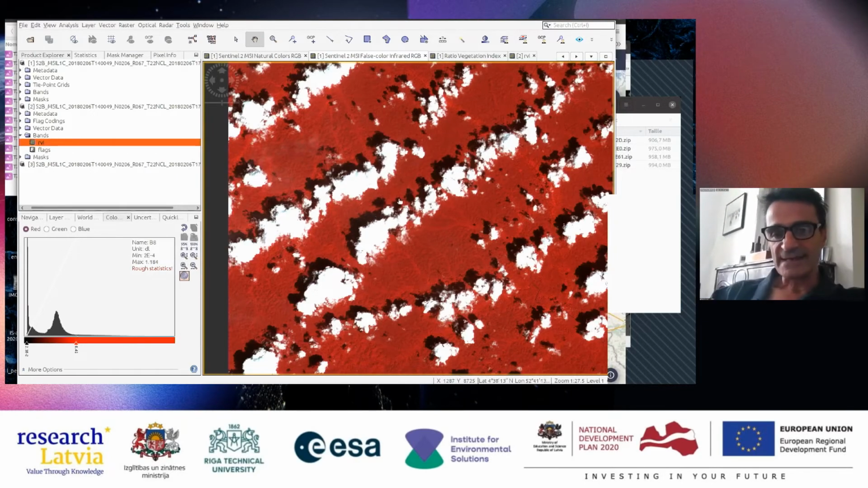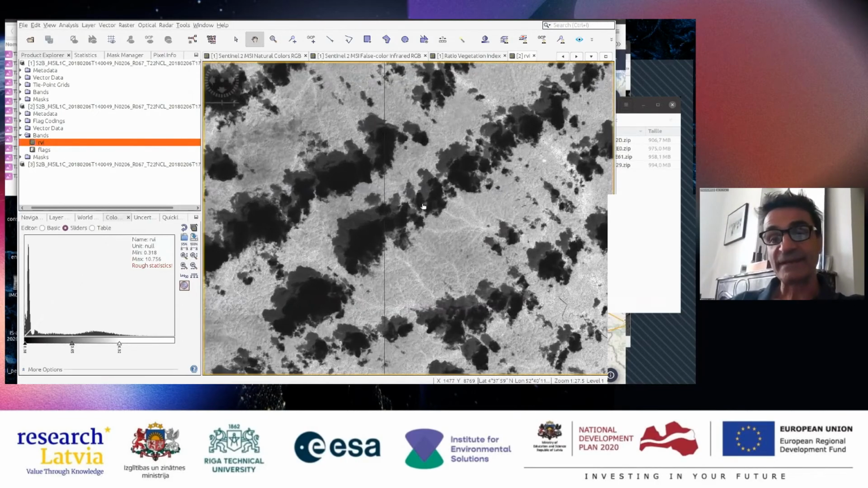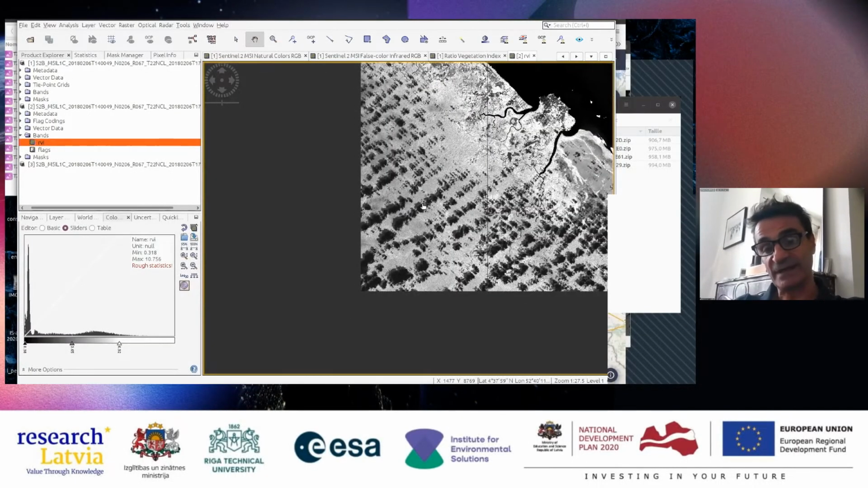When you look at this and you take the vegetation index, you can discriminate very well all the clouds and their shadows, which appear totally dark, because both red and near infrared are very high. So when you make the difference of two very high numbers, you have something close to 0.